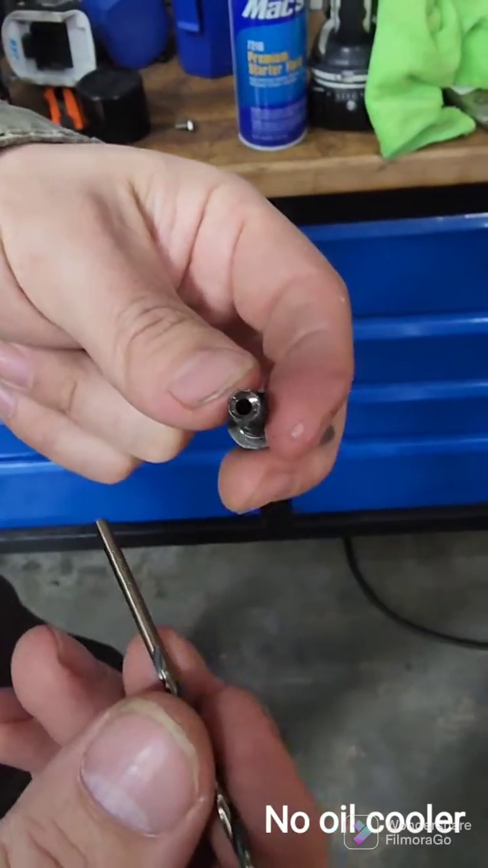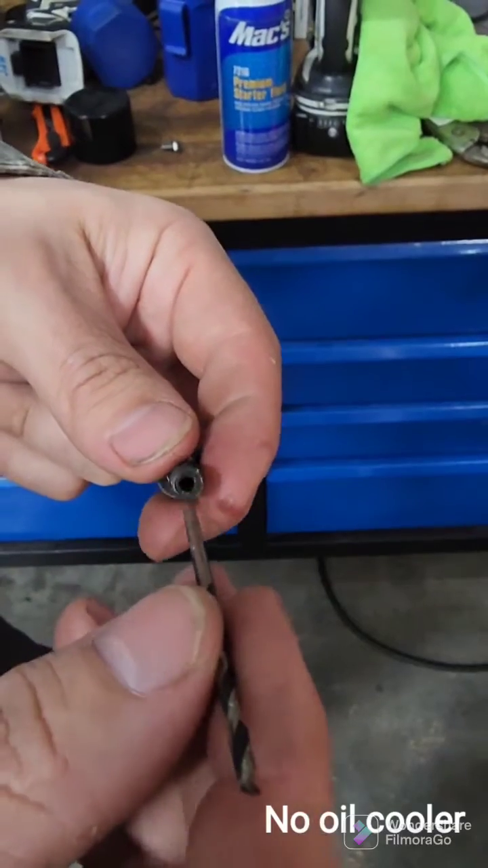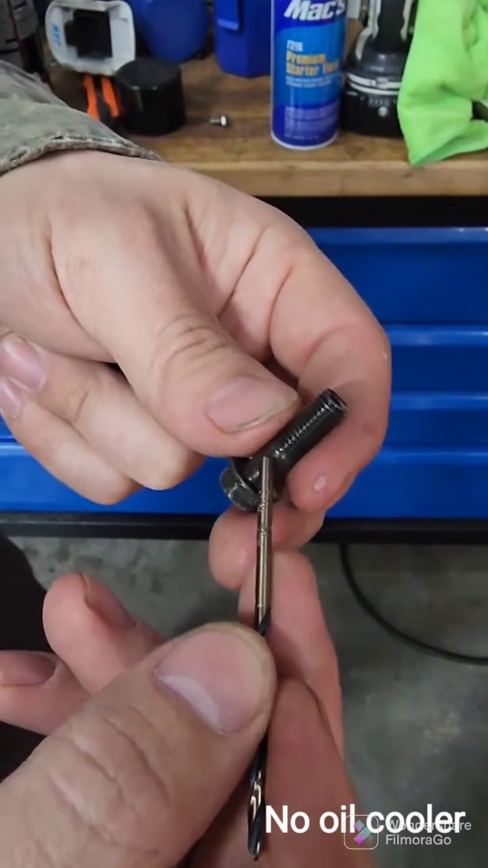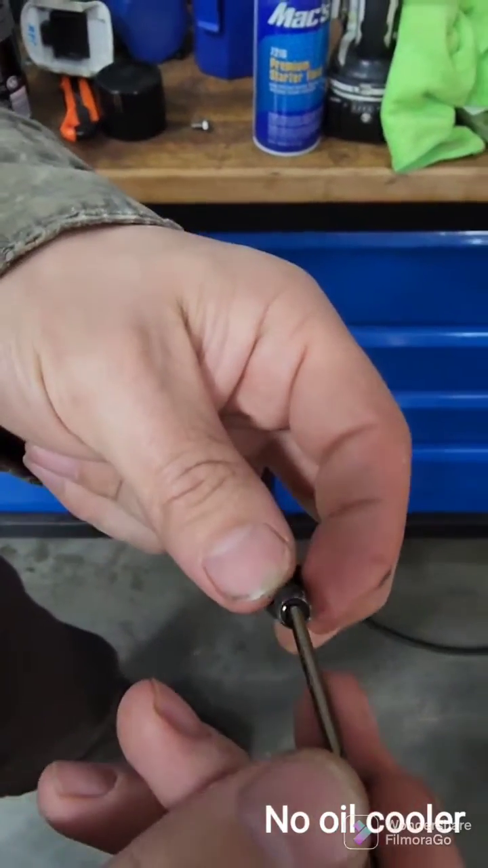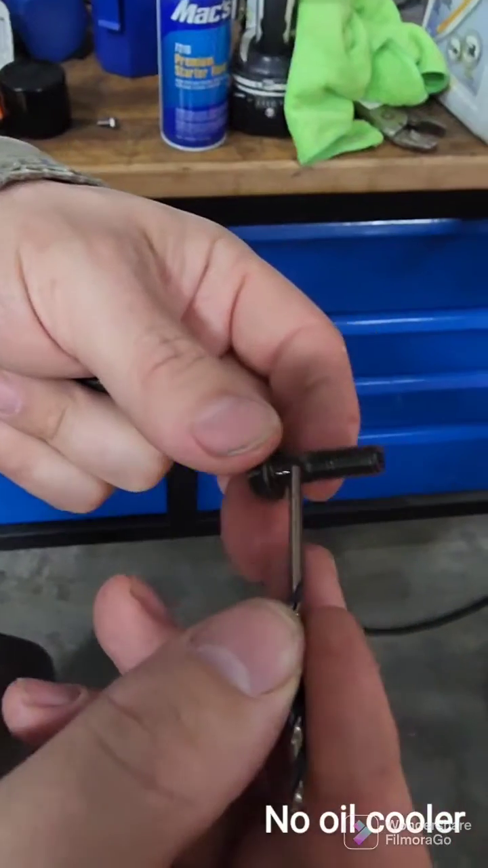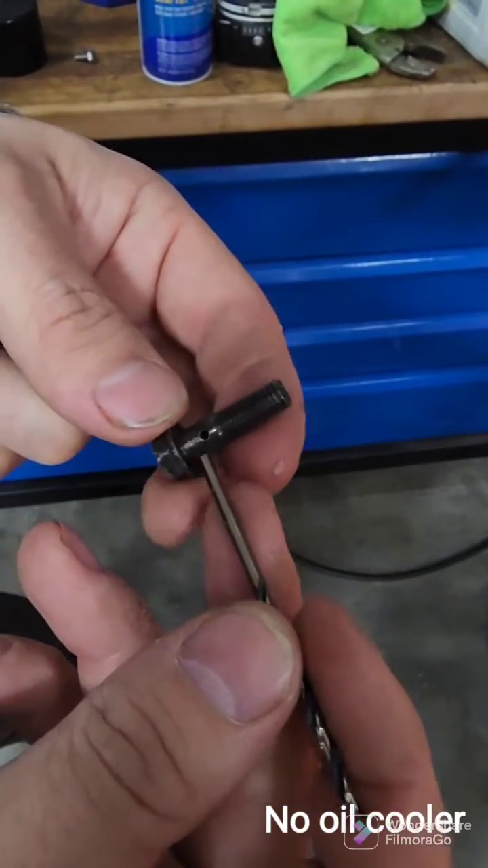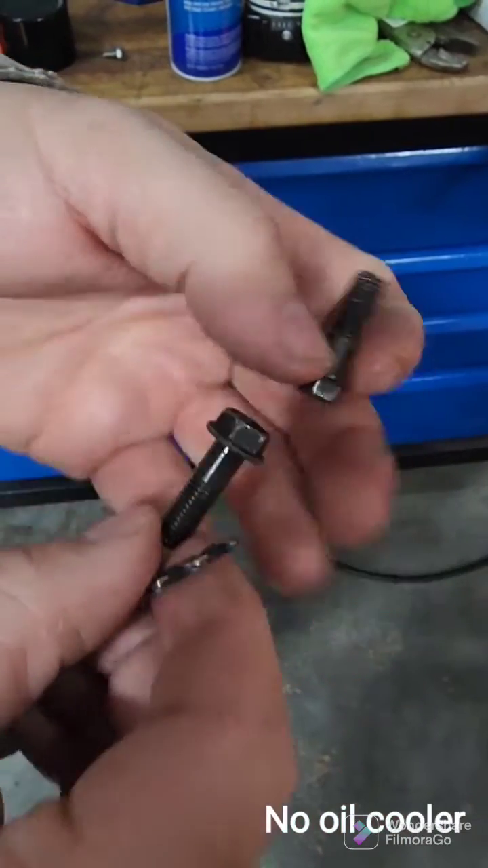So this is the size here of this drill bit, about the size. This is the existing hole where the oil flows in, and this is how small this hole is. So I will widen this hole up to about the size where the top one is, so it allows more oil flow, because all that additional footage is going to cause a little bit more restriction on the system.